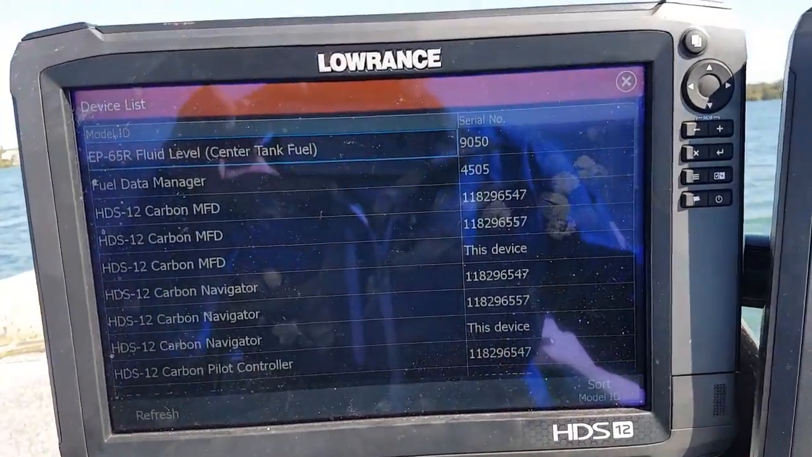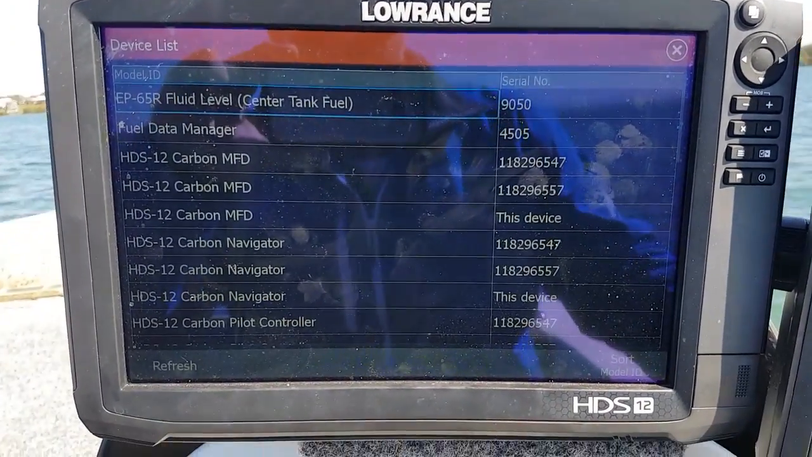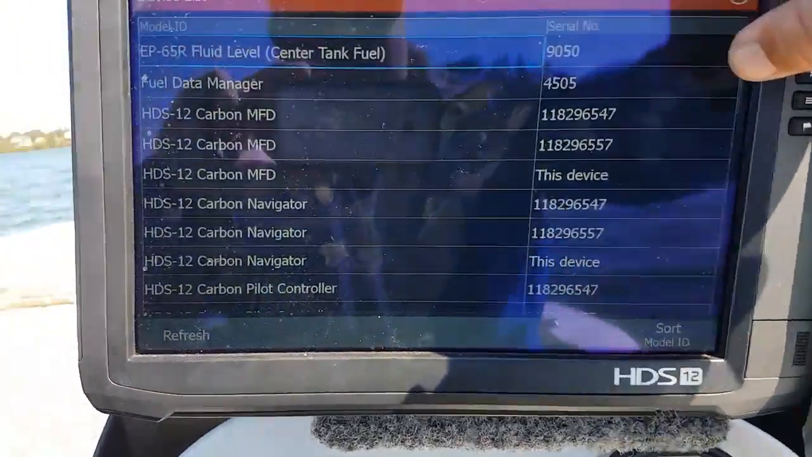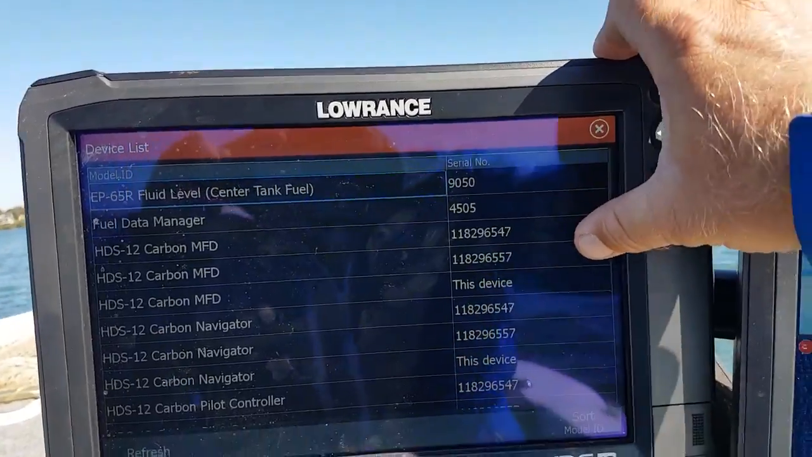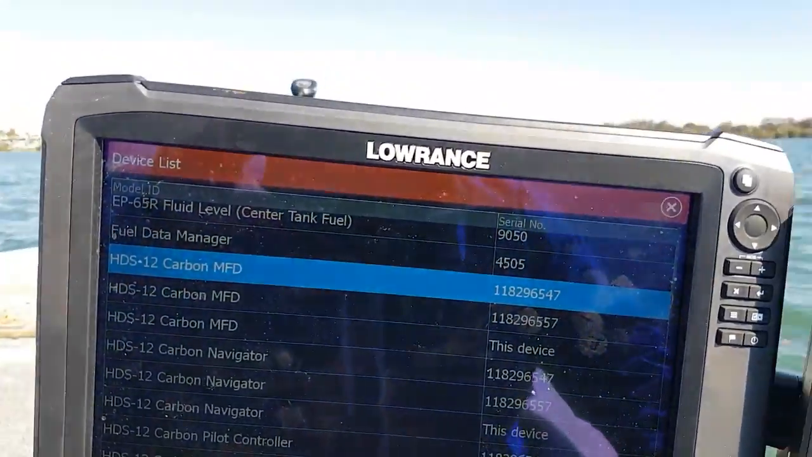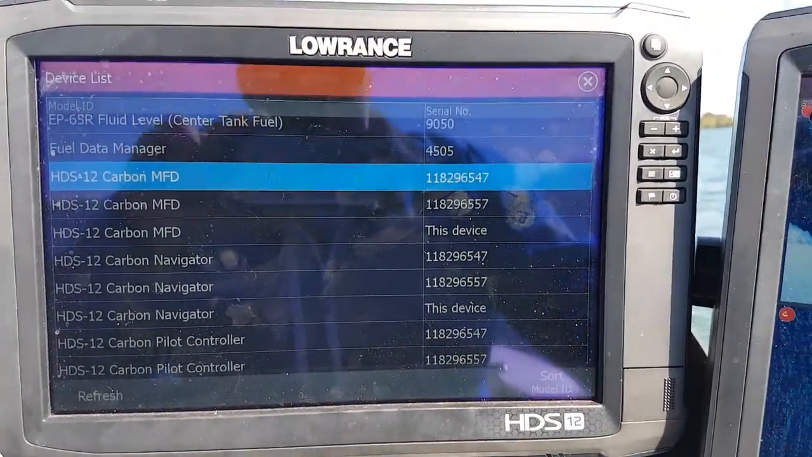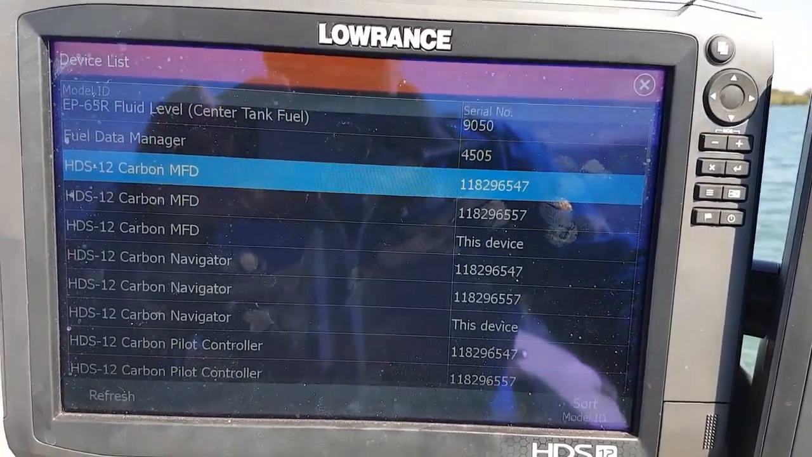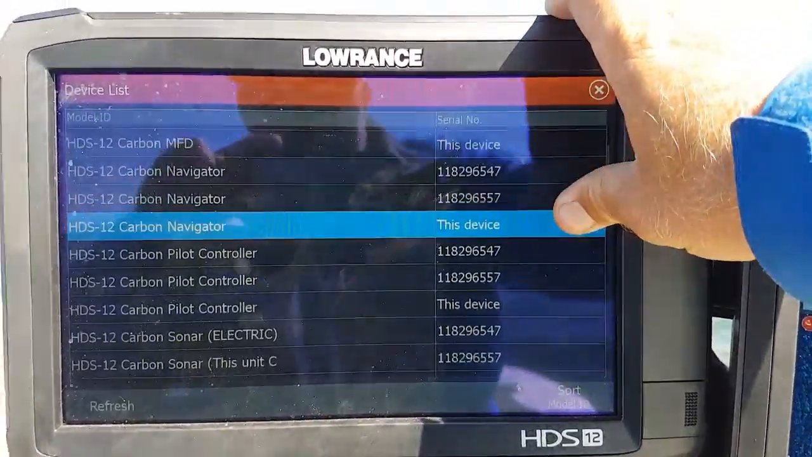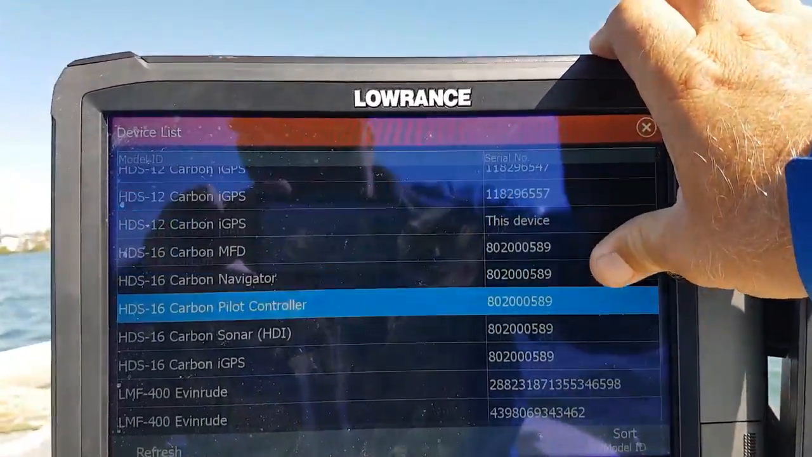I've just jumped onto my NMEA network device list, so I'll run through it quickly and show you what I've got running on the network. I've got a fluid level sensor for the fuel tank, and a fuel data manager, which has the memory so it can store the information for your fuel usage and your refills, especially when the backbone's been powered down. Then there's one of the Carbon 12s, one of the other Carbon 12s, and the other Carbon 12, and the Carbon